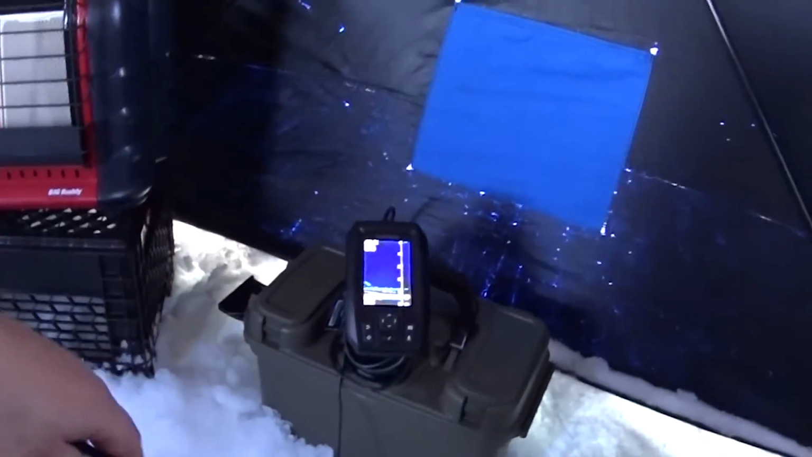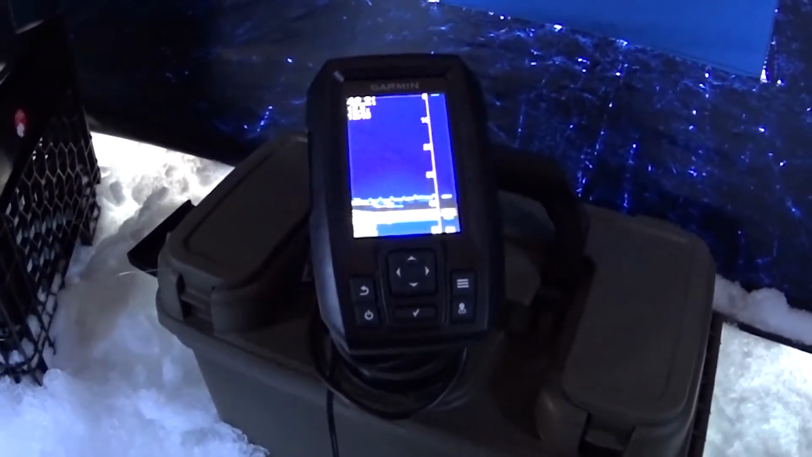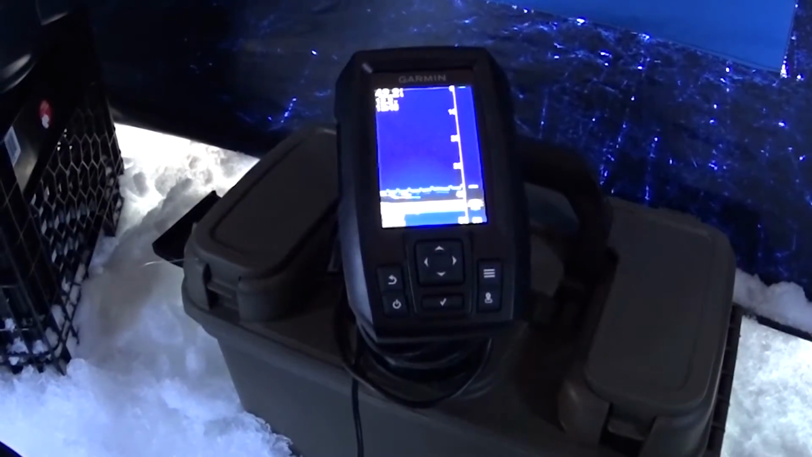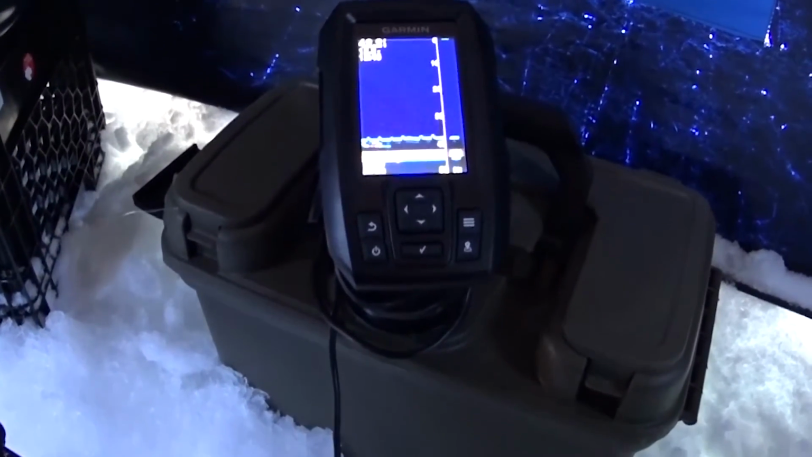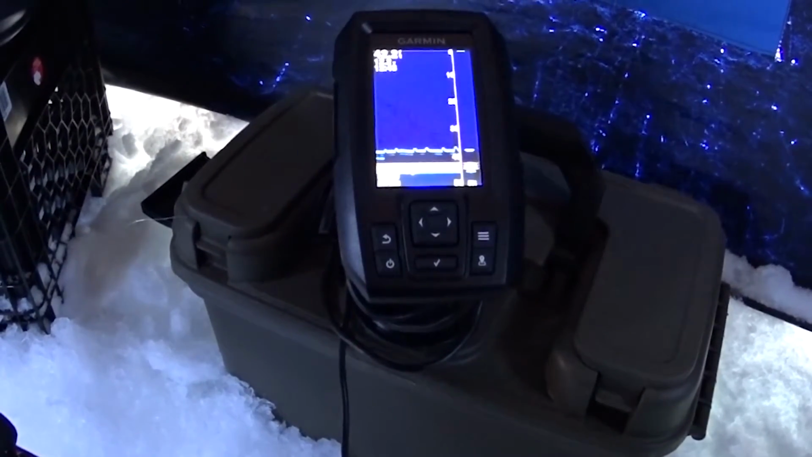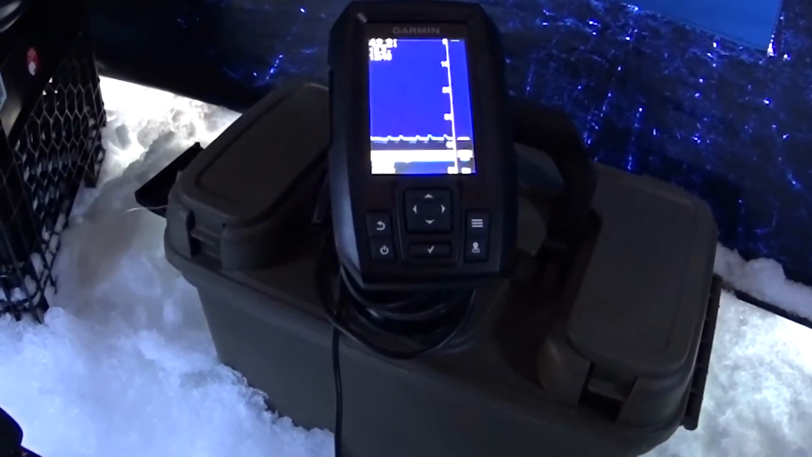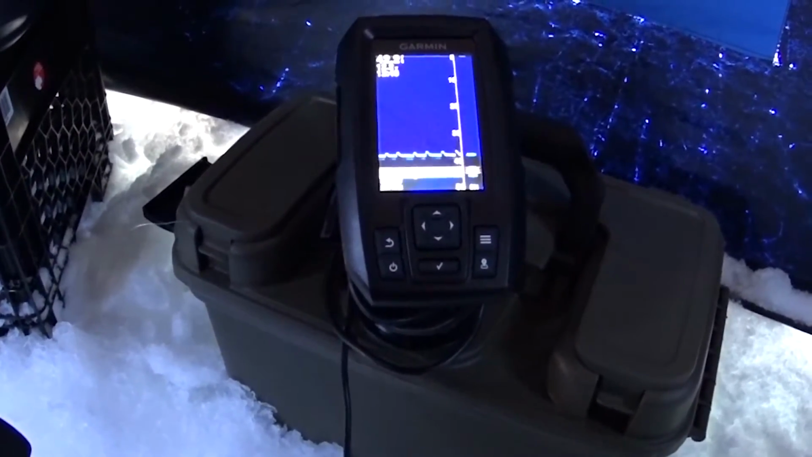This is interesting. Searching the water column. Sent it right down to the bottom. They're gone now. I had them come down from 30 down to about, what is that, 38? Right close to the bottom right now.